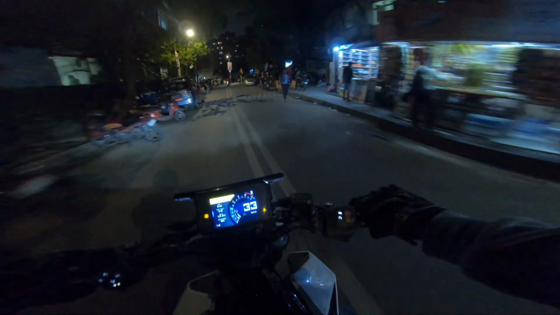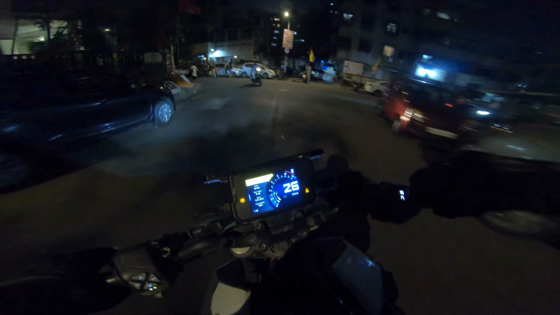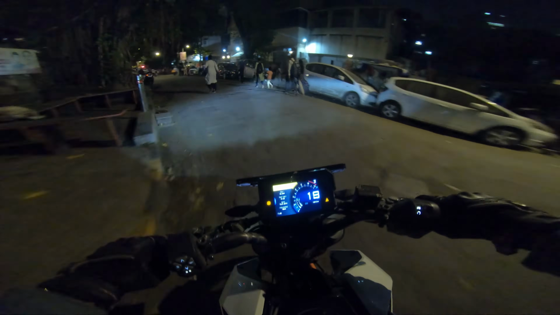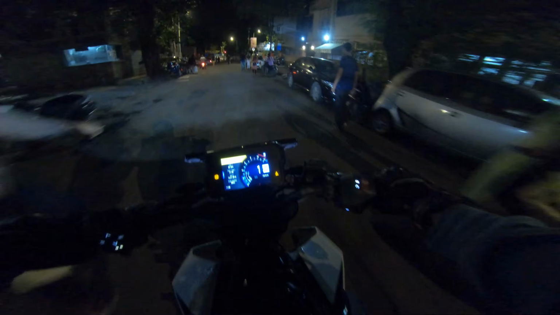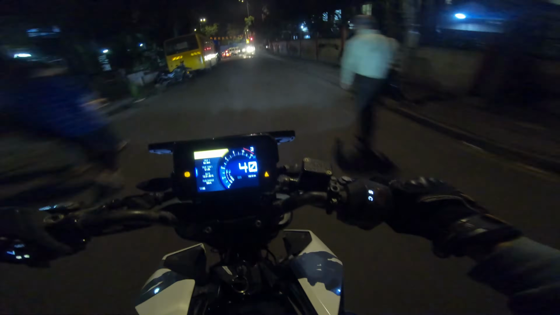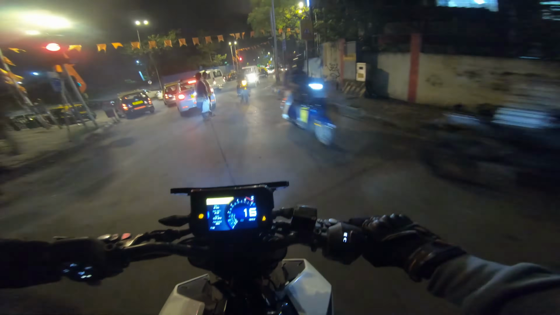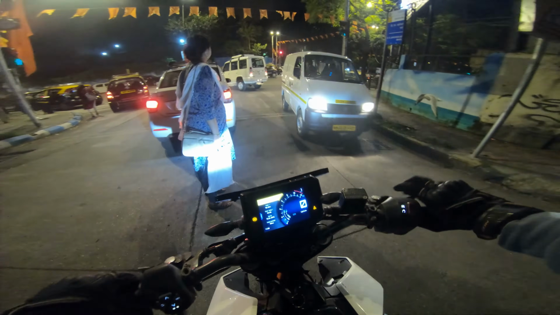Of course I'm still gonna avoid the bumps, but I don't feel every small bump. Like these bumps, earlier it would just kill me from the inside, but now this bike is very much capable to take such kind of bumps, which is a big time plus.